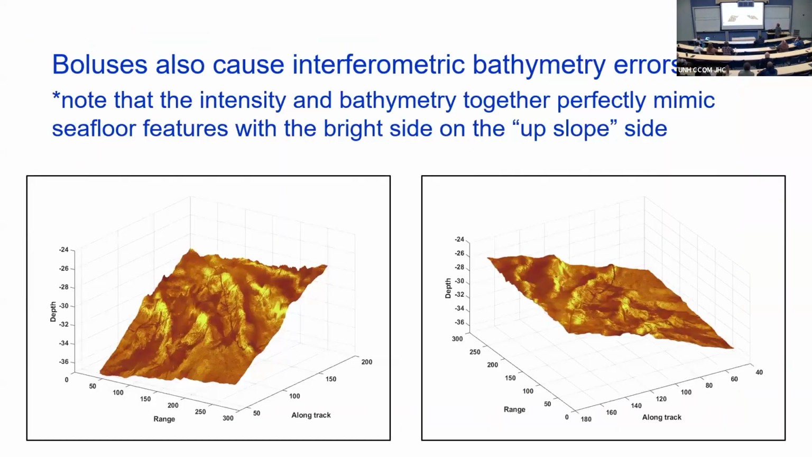All right, so these didn't turn out very well, but these boluses, this refraction also messes up interferometric bathymetry. In addition to imagery, you can use 2 arrays and look at the phase differences between the returns from the images and get bathymetry. So this is a combined map of the intensity, and it's easier to see here, intensity and bathymetry. Now, the seafloor doesn't look like this. It doesn't have these bumps. Those are fake. Those are artifacts of the refraction causing mistakes in the bathymetry.